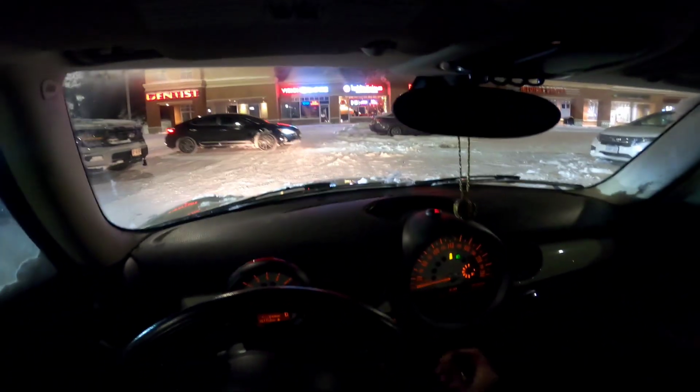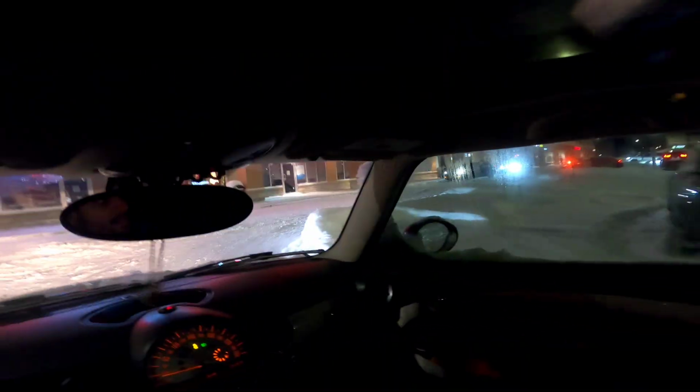Being in Canada, the snow is a reality. So, yeah, a daily driver's got to be able to handle it, or at the very least, you got to be comfortable with it moving around. But yeah, no, I have traction control off right now. Got the snow tires. This car's super lightweight.